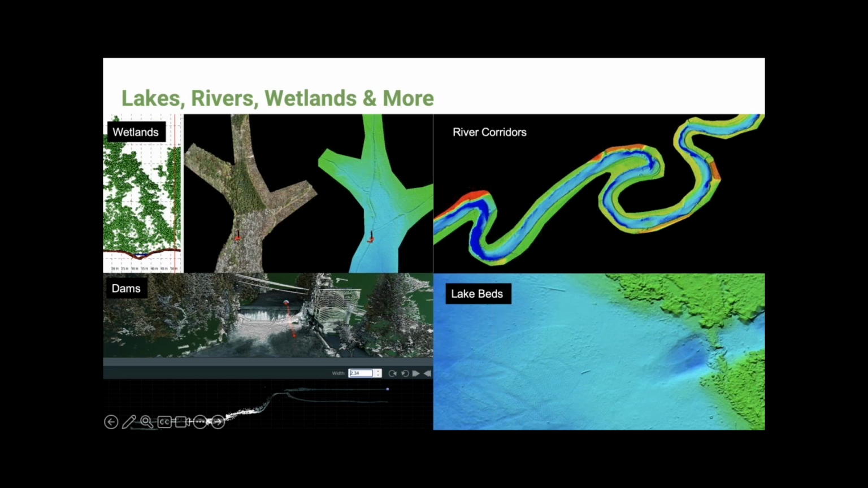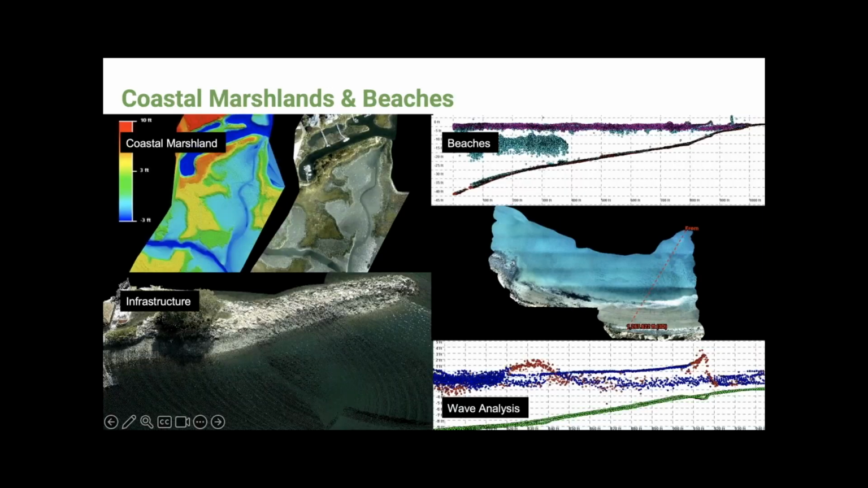So next we've got the ponds and lakes, another great use case. While we haven't done a ton of that work and we haven't been contracted to look for lost vessels or hidden treasures, we're definitely open to it. So let us know if you have any thoughts on different use cases there.